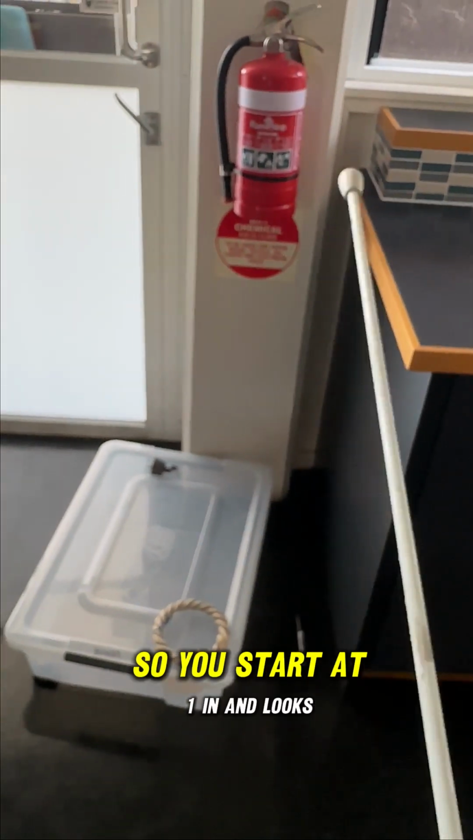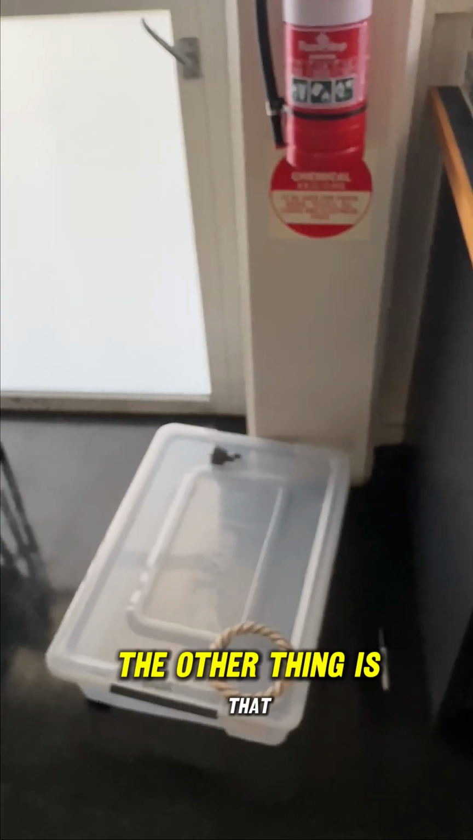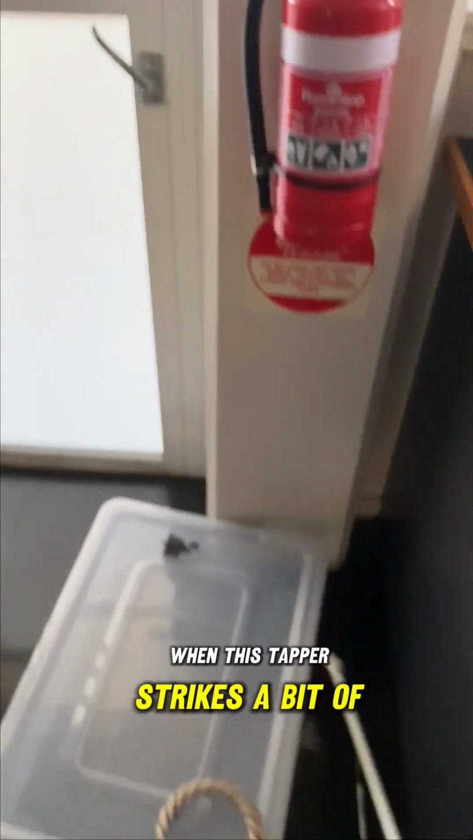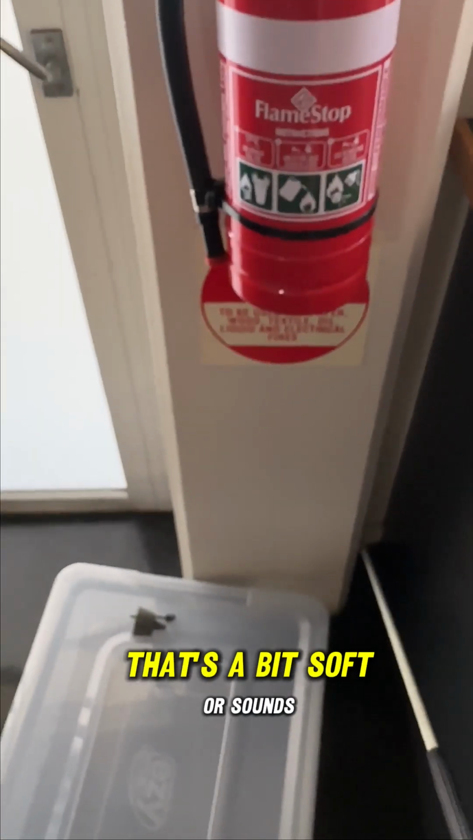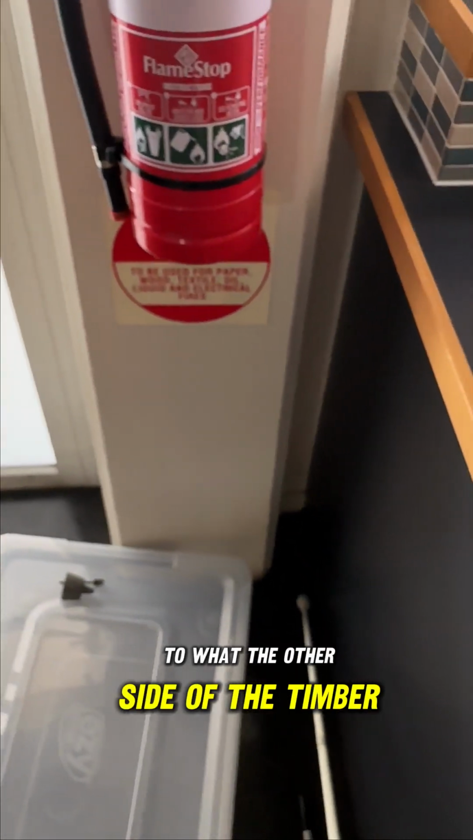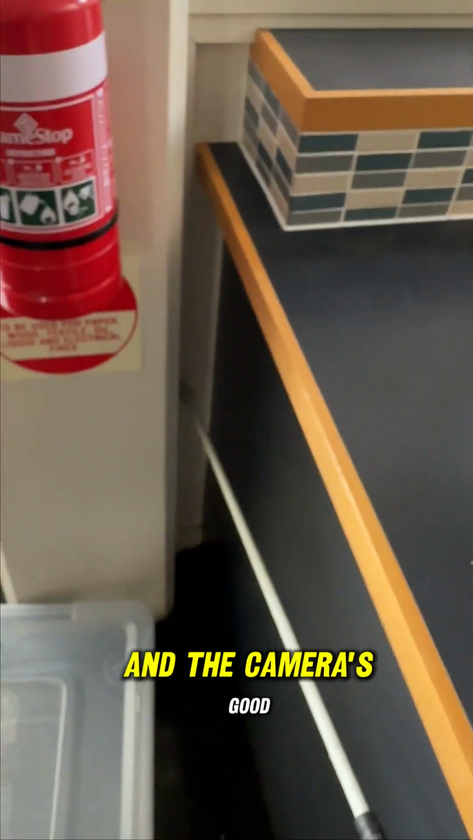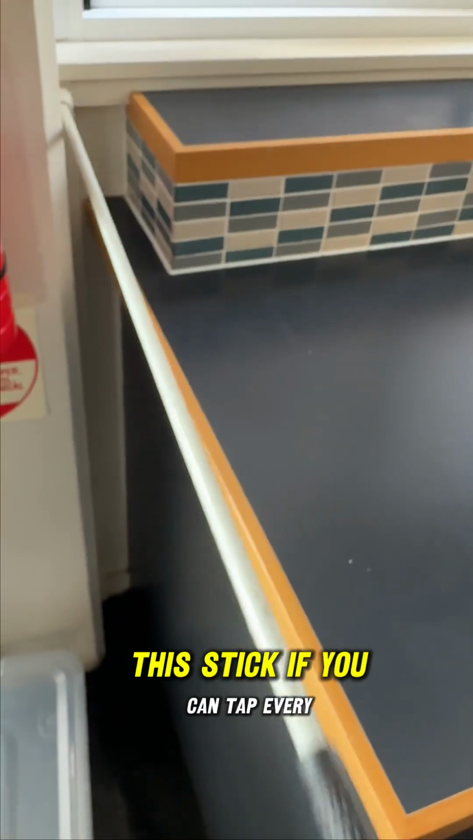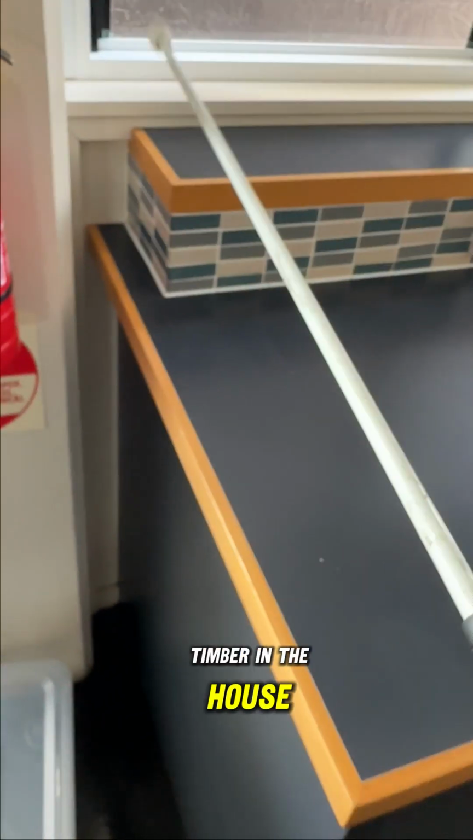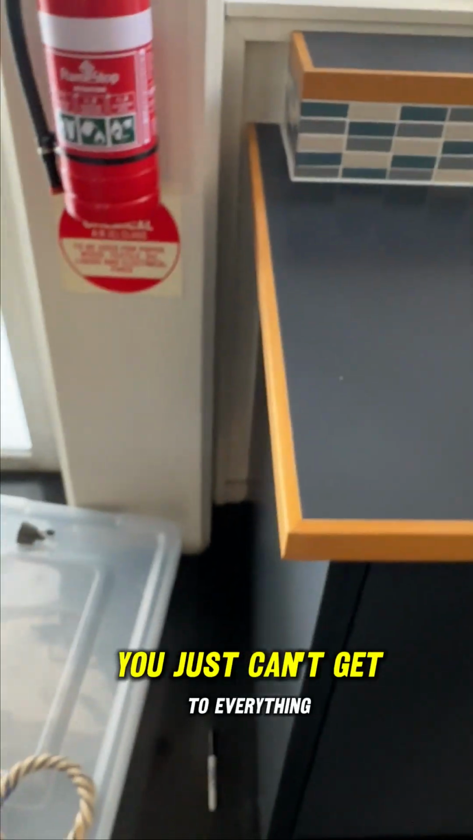So you start at one end and if it looks different somewhere along the line, you'll look a bit closer. The other thing is that when this tapper strikes a bit of timber that's a bit soft or sounds different to what the other side of the timber is, that's what we're actually looking for. And the camera's good, but this stick, if you can tap every timber in the house, you would be feeling very comfortable. You just can't get to every timber.